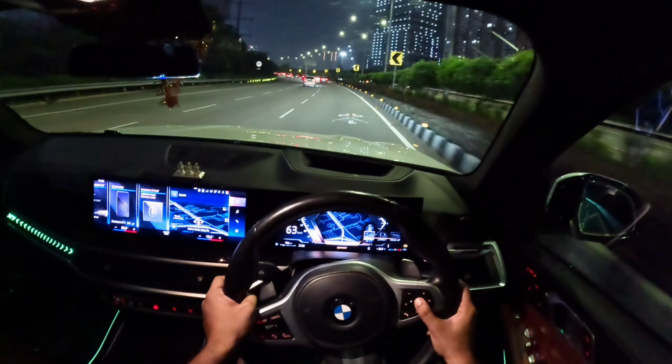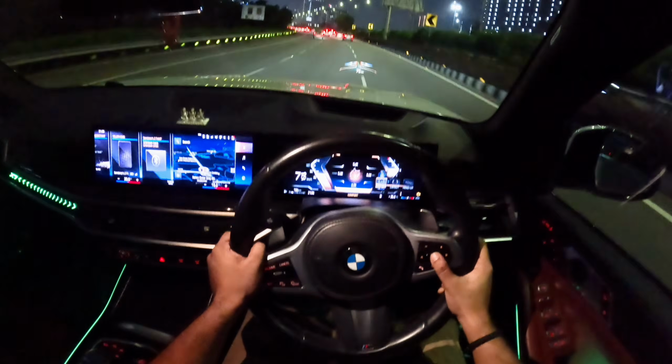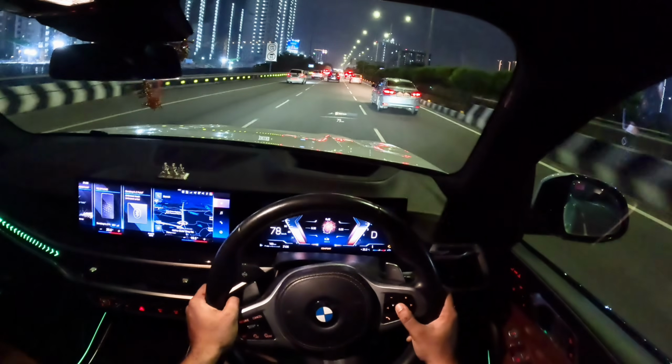There are a lot of settings in the dashboard. Wow, that's a G-force meter. Pretty intuitive. I like it. Let us leave it there.